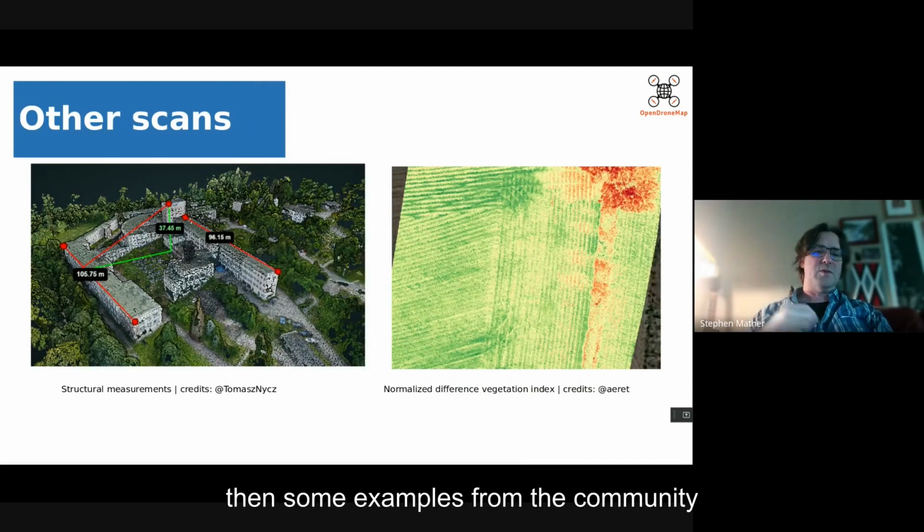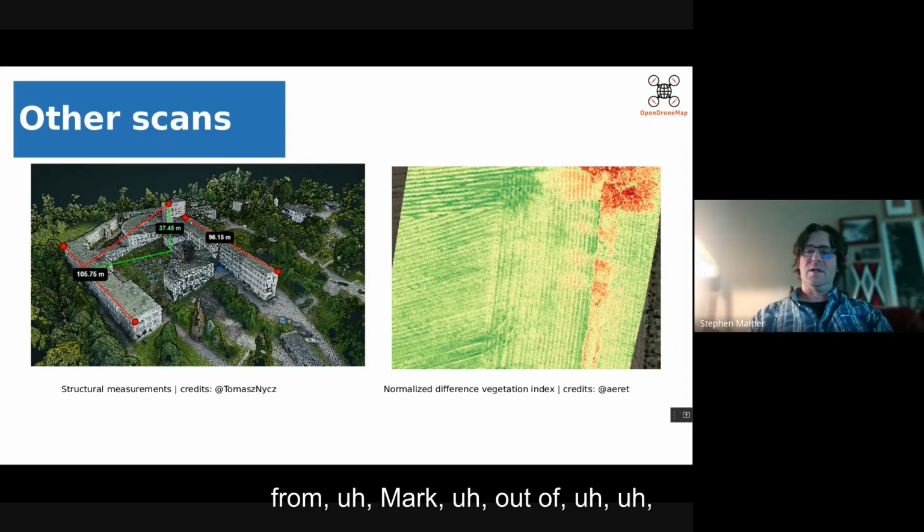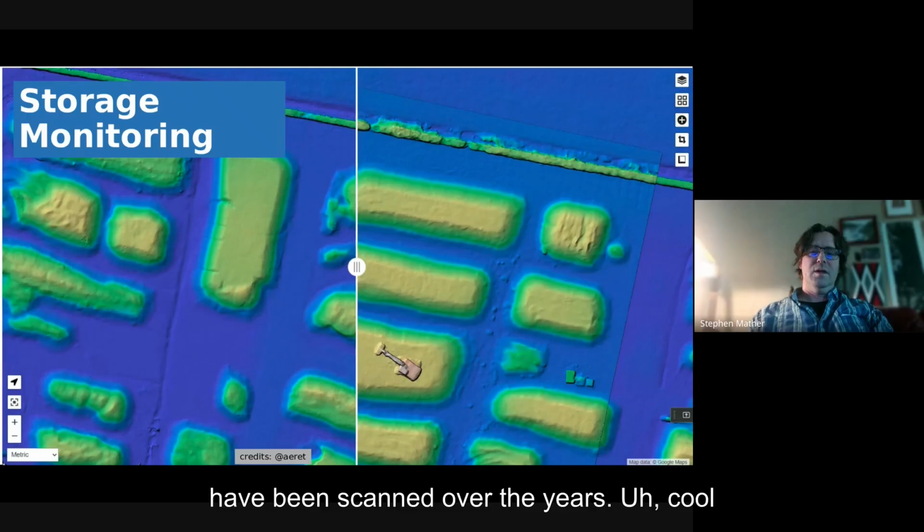And then some examples from the community, from Tomasz out of Poland, and from Mark out of the Netherlands, including some really great shoreline structures that have been scanned over the years.